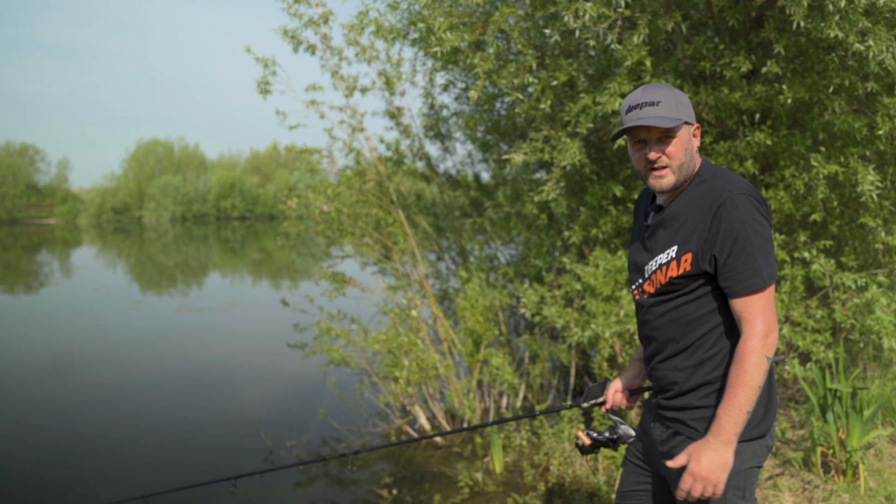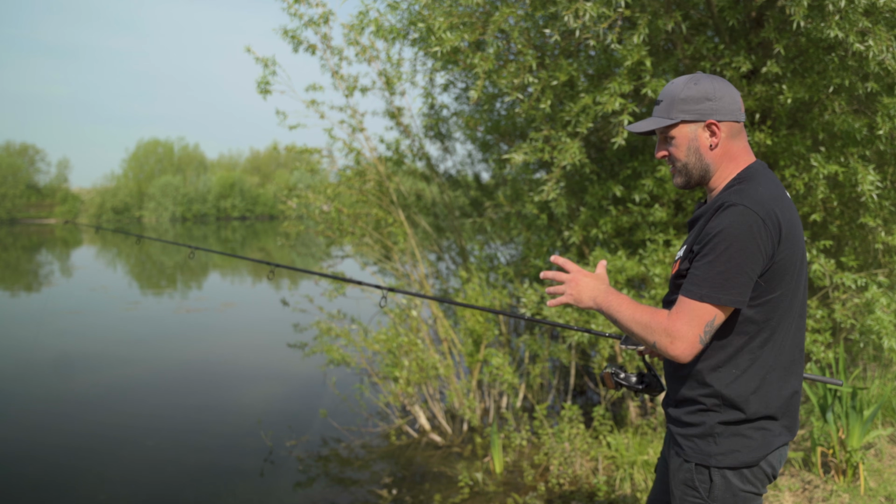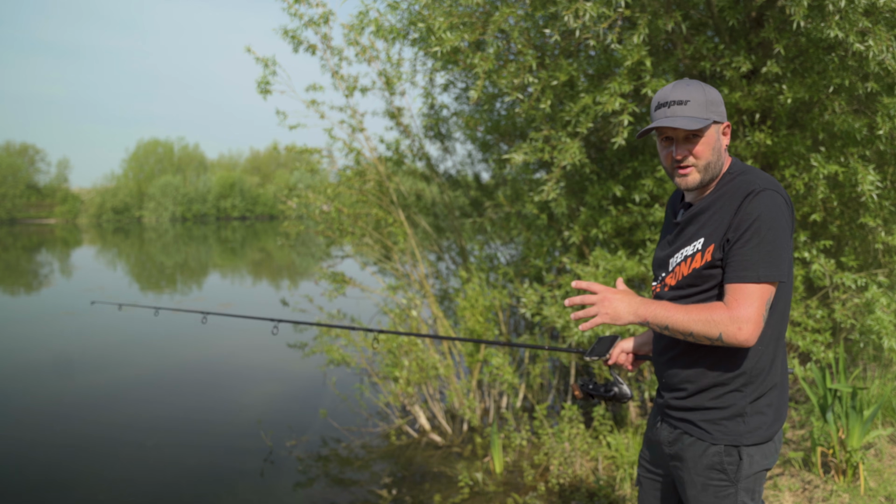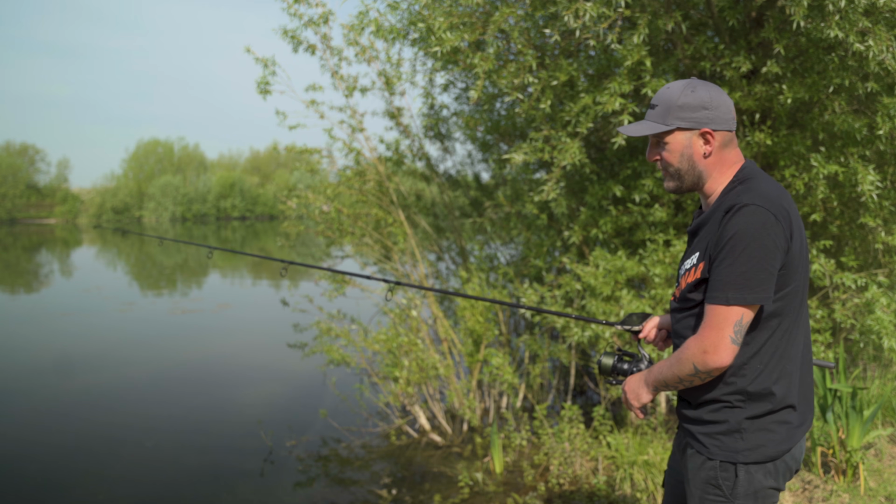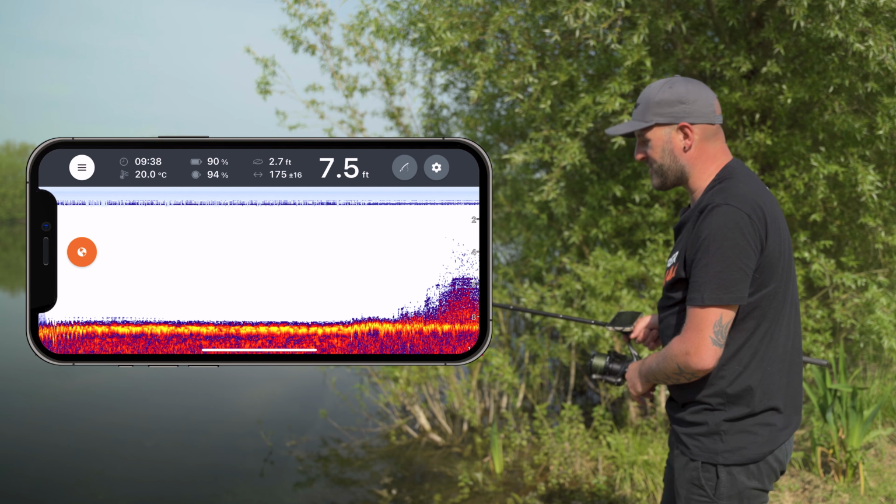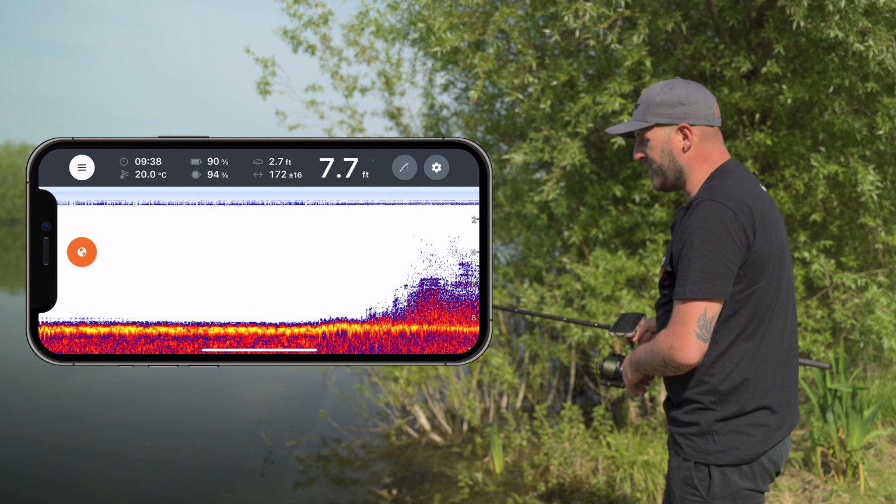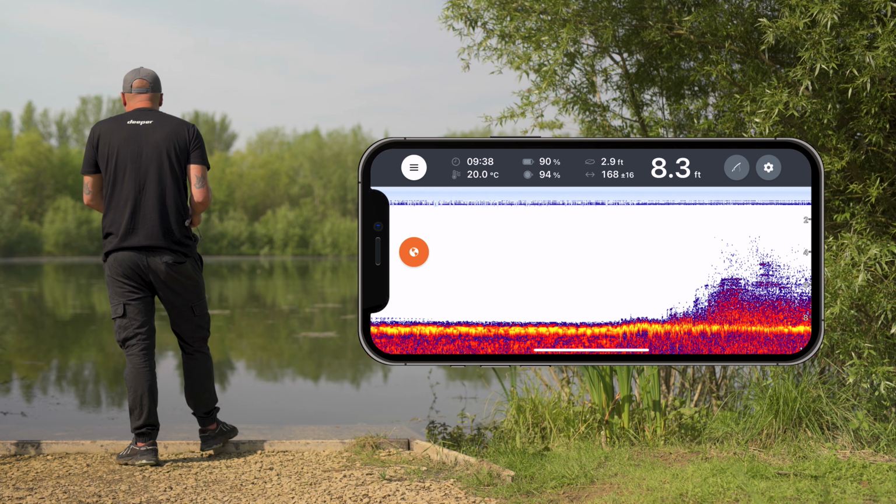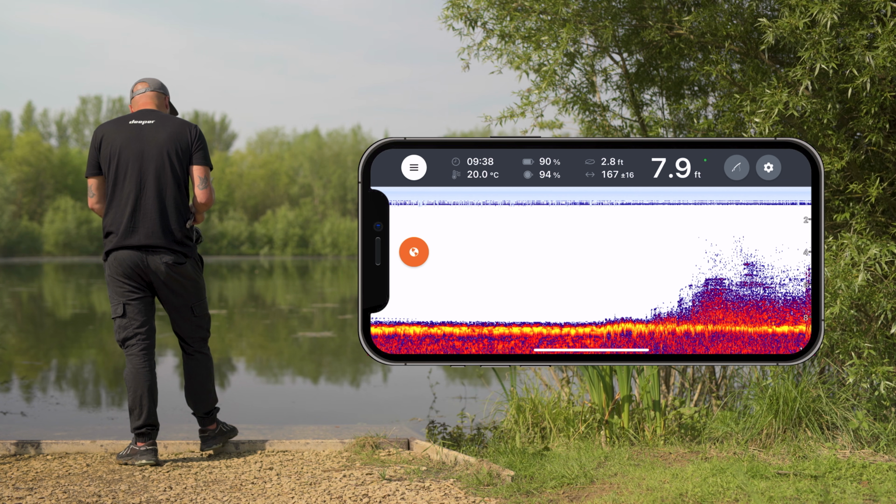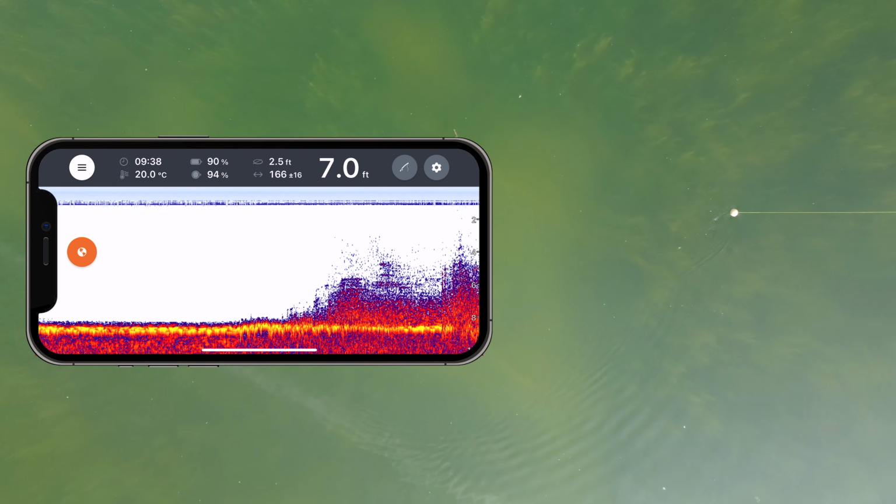Right, so I've just cast my Chirp 2 out, and thankfully for me, it looked like it landed on a clear spot straight away, but within just a very small turn of the reel handle, it's already started to reveal some weed as well. So it looks like there could be a spot beyond where I've just cast that, but for the moment I'm going to retrieve this sonar and see what we've got in front of us.